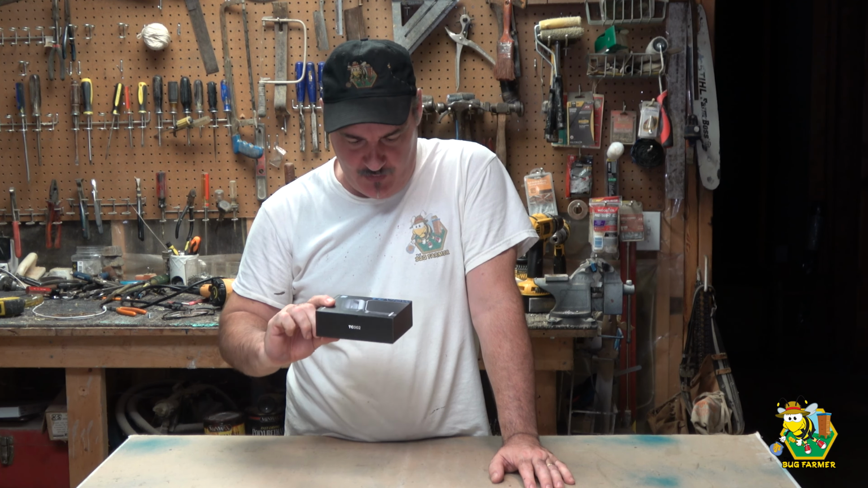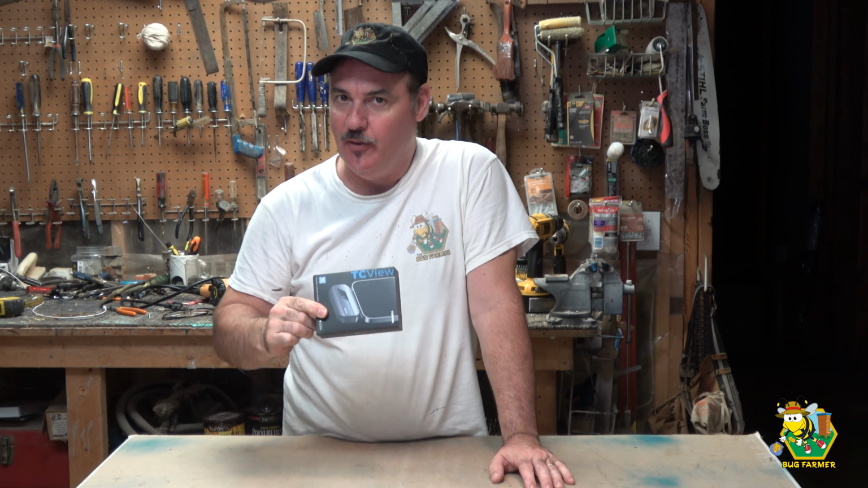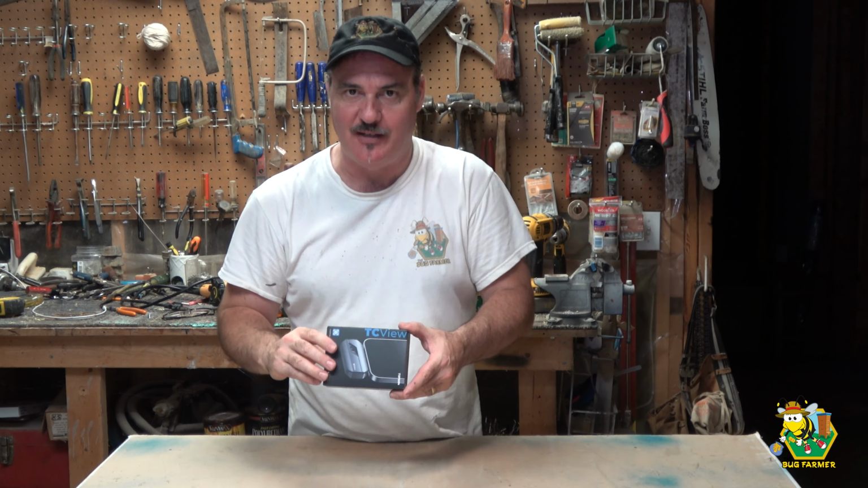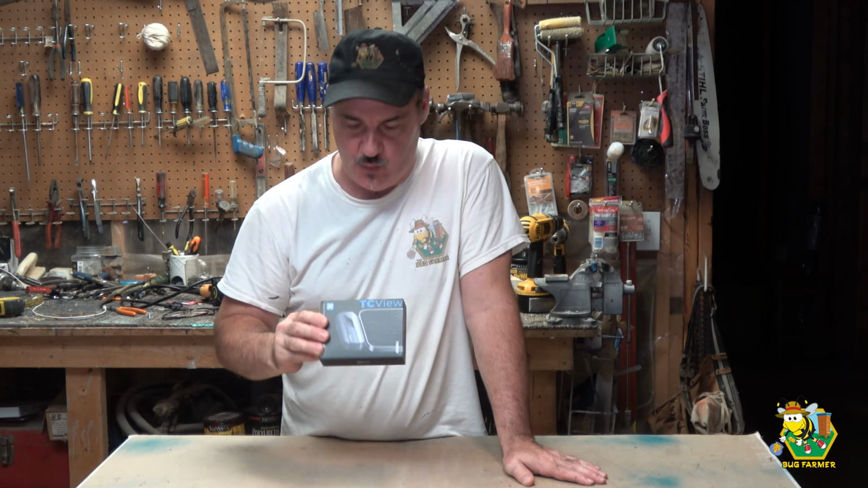Today we are going to be looking at this TC View. I think it's a TOPDON thermal camera. Now, this isn't the full camera, and this is what brought it to my attention, that this thing actually connects to your iPhone or your Android phone and turns your phone into a thermal camera.